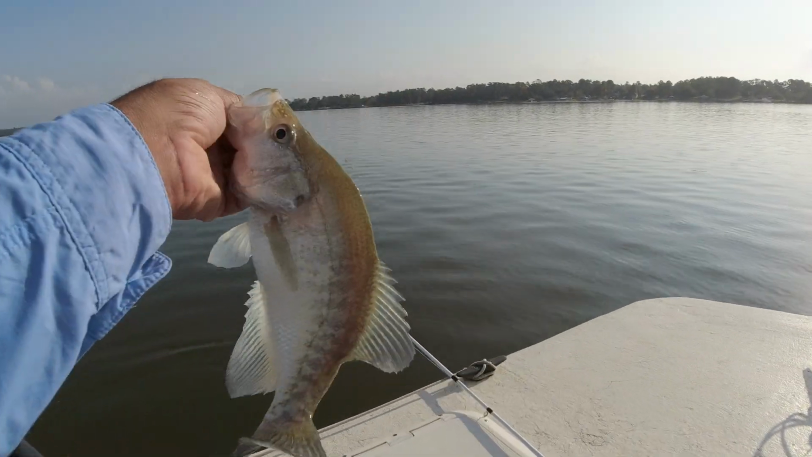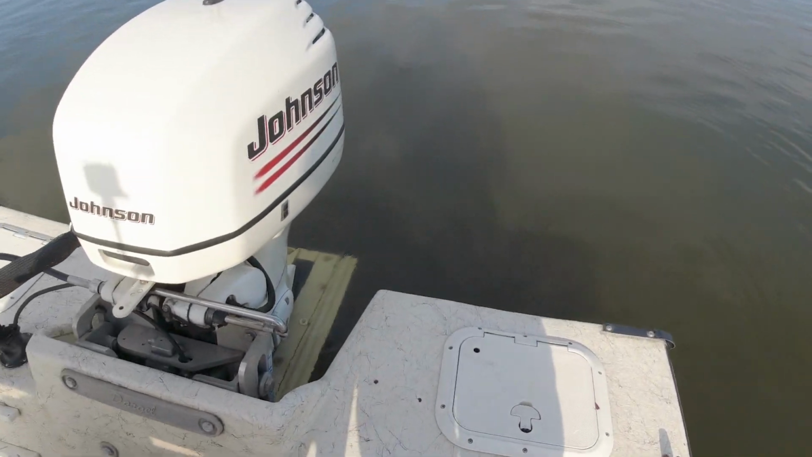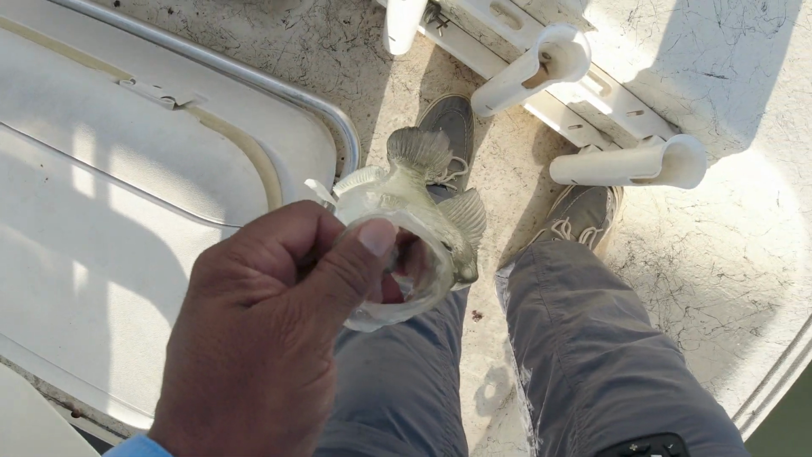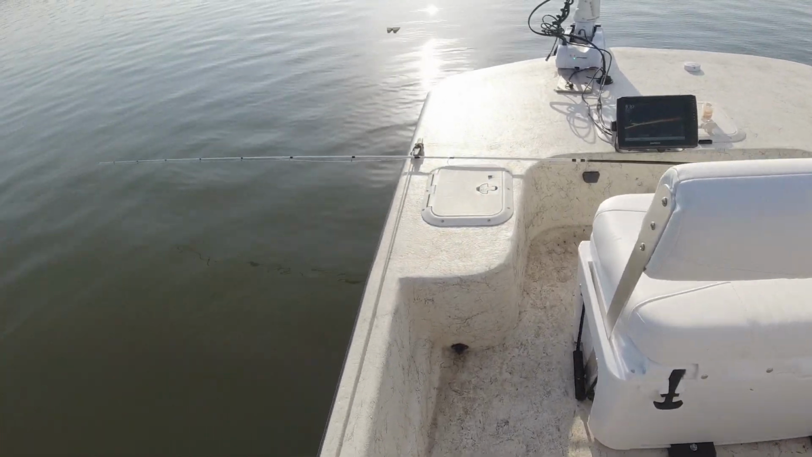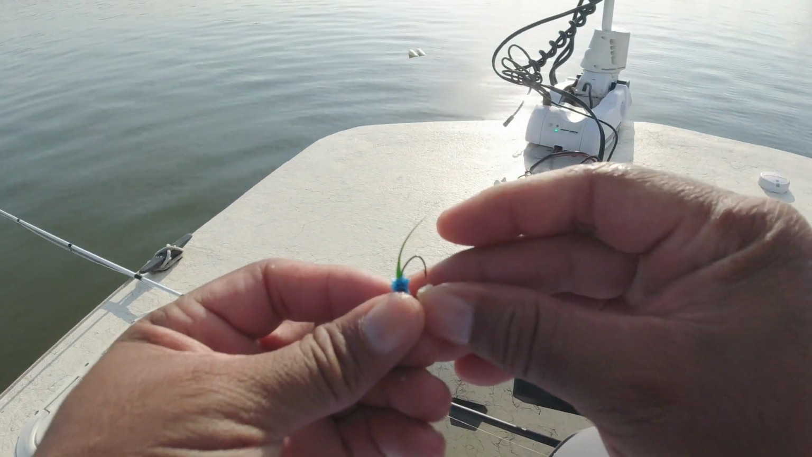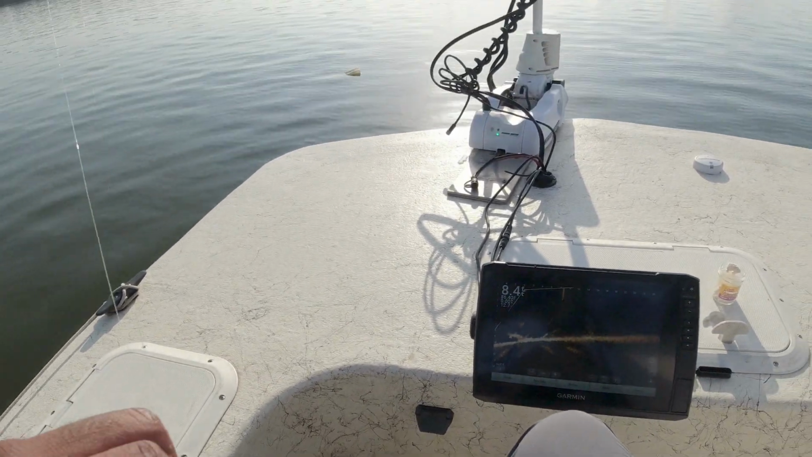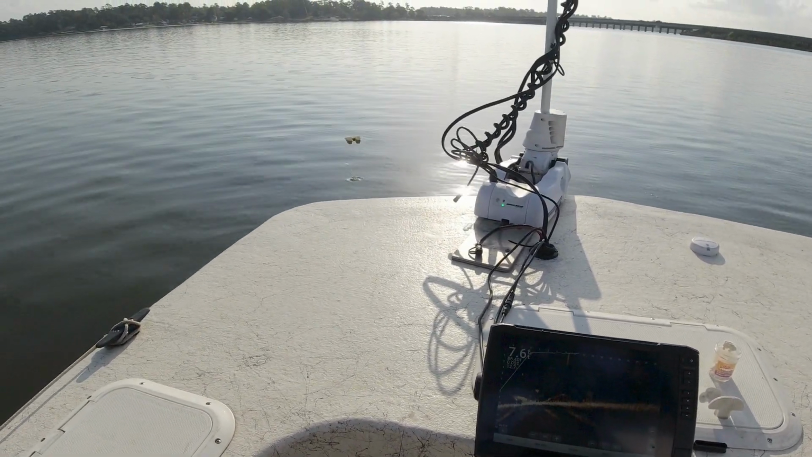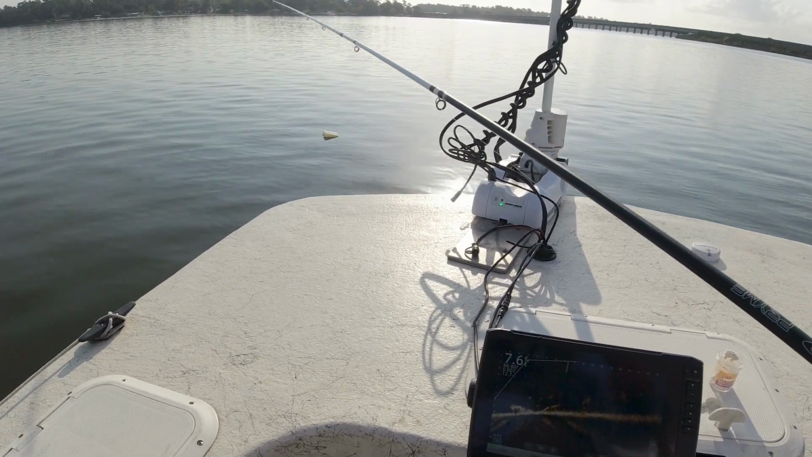That's a nice 11.5, 12-inch fish. I think he'll make a good sandwich. So we're gonna box that fish. It's a bit warm for me to be putting them fish in the live well, but I'm not planning on being out very long today. So that's a nice fish within the first few minutes of getting set up.